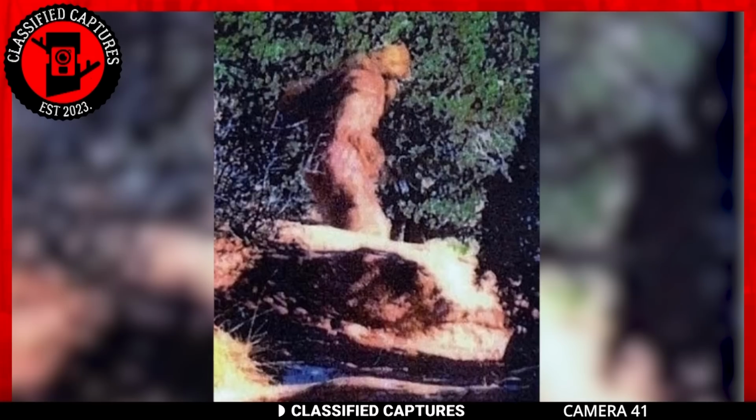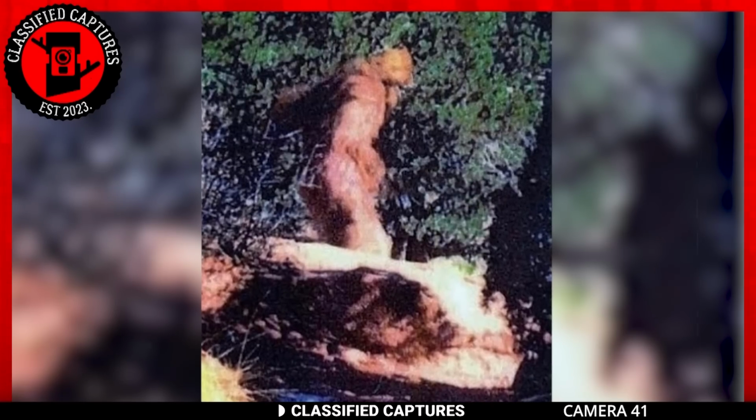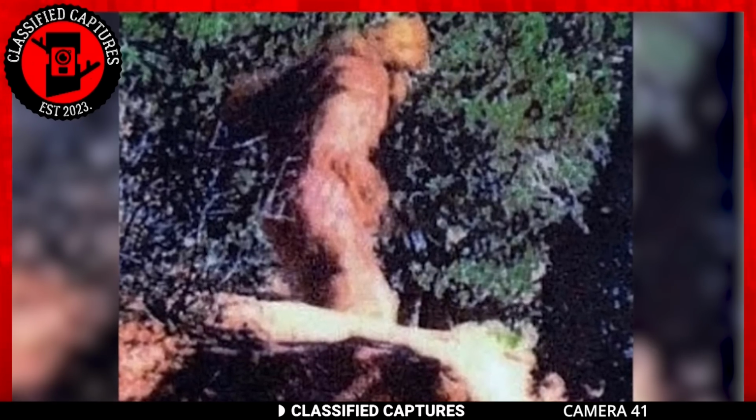Now, when it comes to Bigfoot, there have been countless images and videos, with some turning out to be hoaxes, but this image, well, it does seem to have an air of authenticity, doesn't it? It's one of those instances where it's tough to brush it off as just a person in a costume.